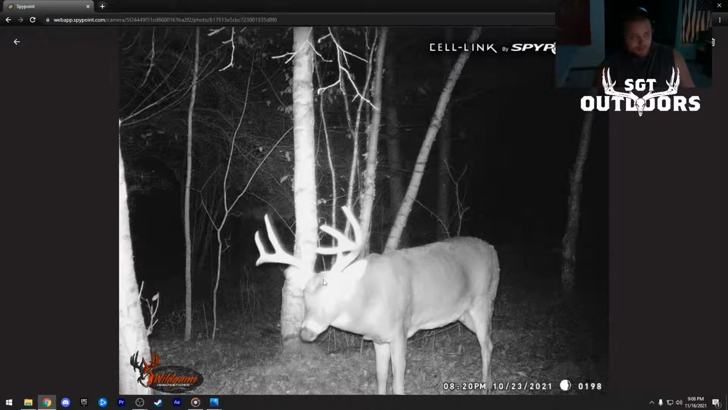But you can look at it one of two ways. He's gone, never coming back, or he's due. He's due to come back around right now, right during rifle season. I'm not passing this buck up with a rifle. I promise you that.